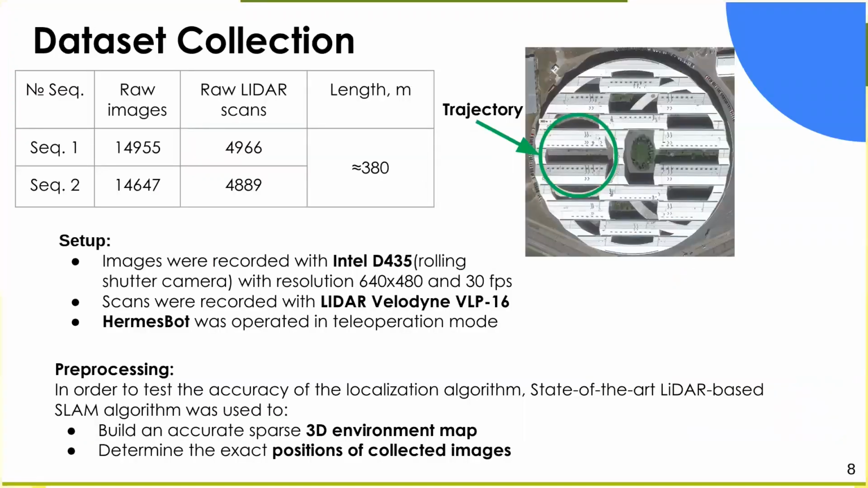When collecting datasets, two sequences were recorded. In experiments, one sequence will correspond to a scout robot and the second to an operating robot. The small circle of the Skoltech campus was chosen as a path. Images and LiDAR scans were recorded for both sequences. This data allows us to build a 3D map and determine the exact position of collected images.